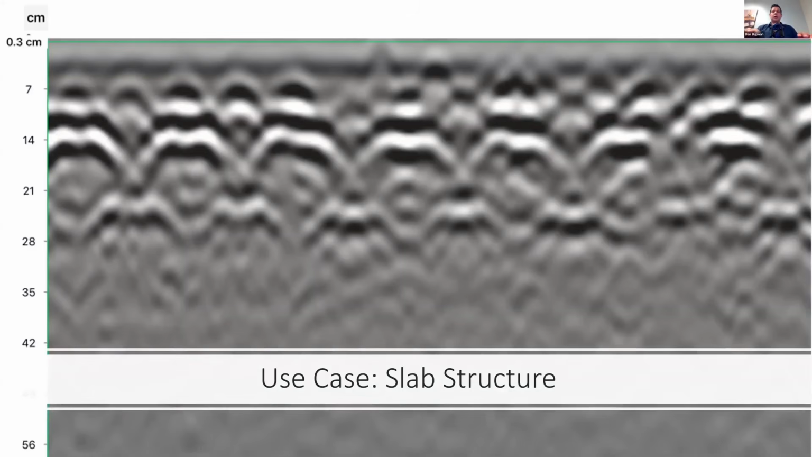Okay, another great application of GPR for concrete inspection is evaluating slab structure. And so in this case, what we were able to do is identify that this particular slab was actually pan deck or Q deck, depending on where you're from, and was poured into a sort of metal pan.